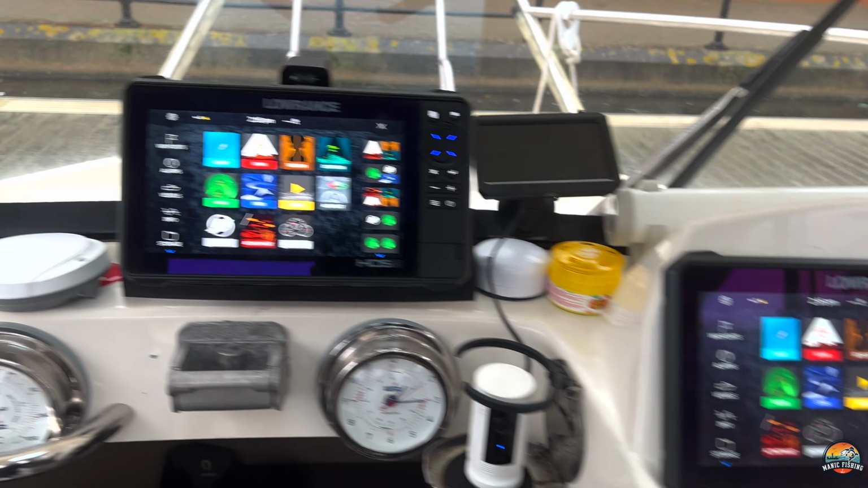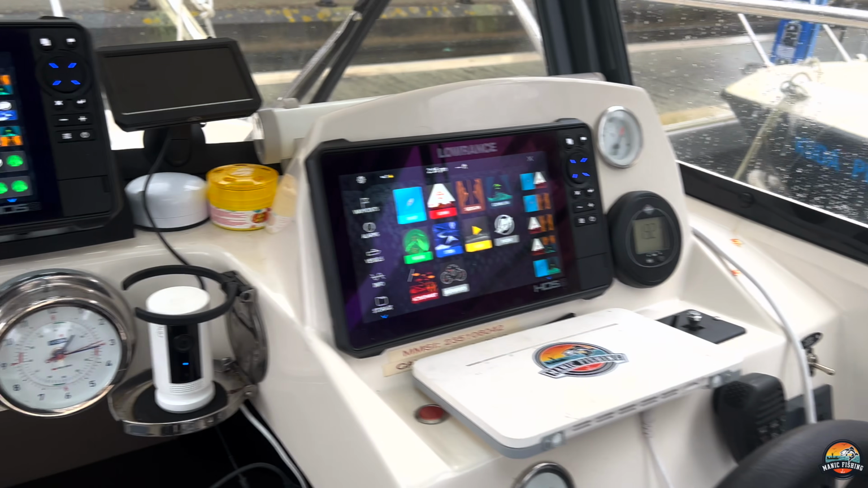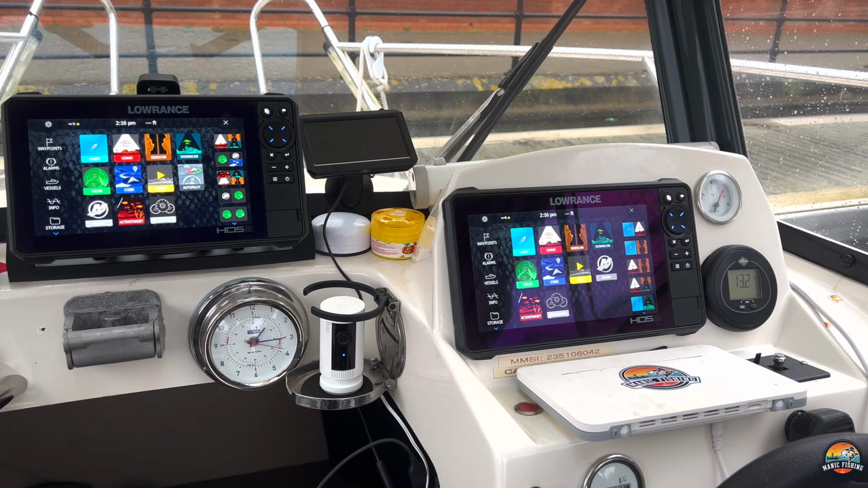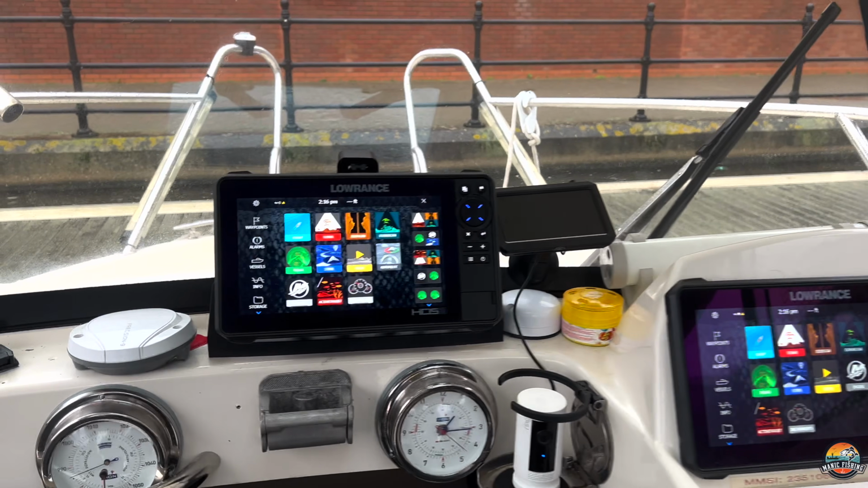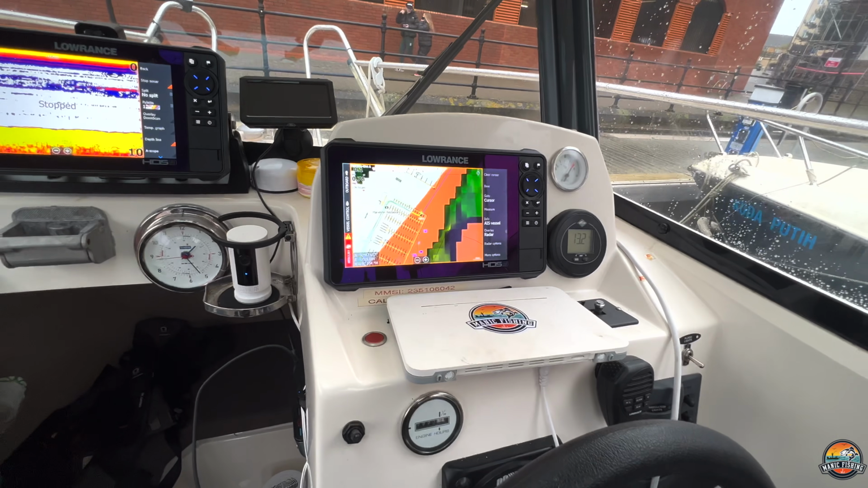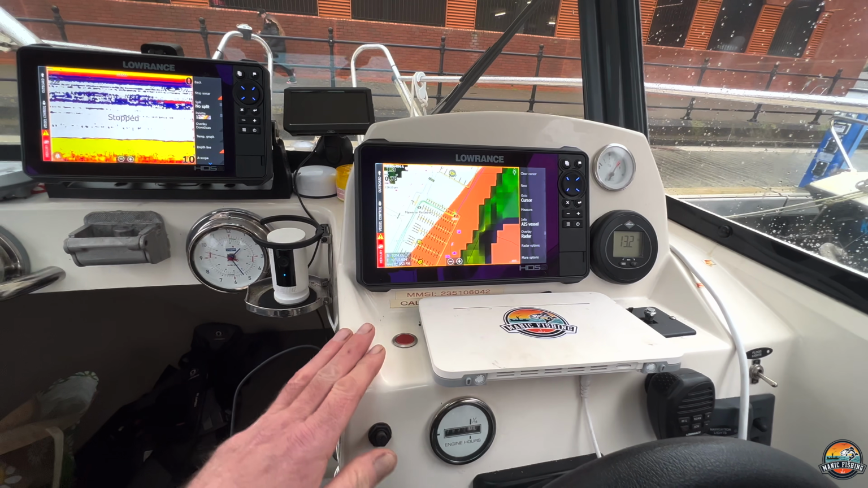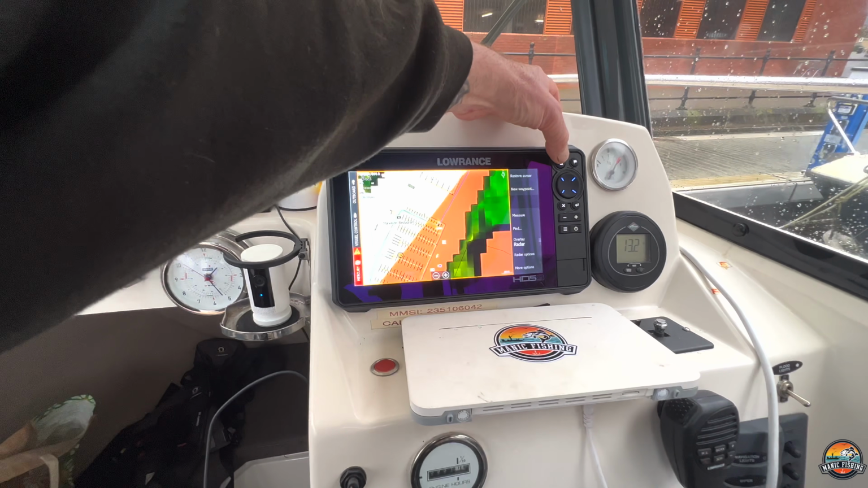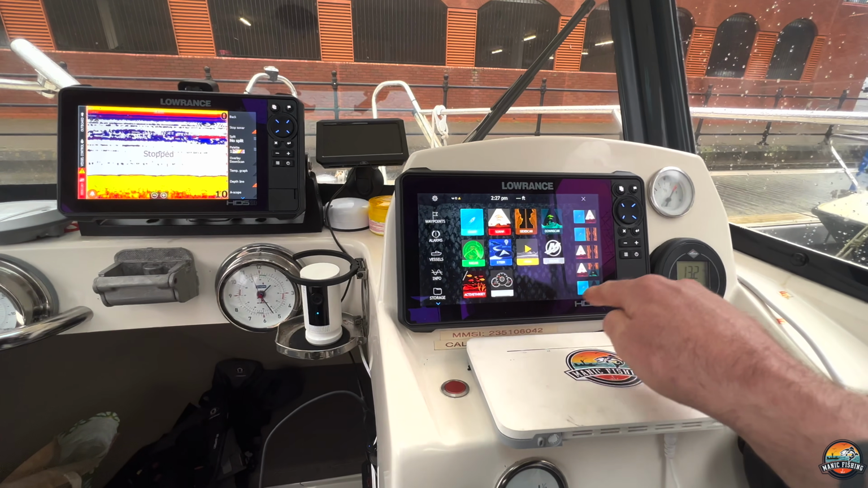These are 9s, and they all are connected via a NMEA 2000 network connection and Ethernet lead, so each unit is linked to the other. So using these units, it's quite easy to operate. Once you've got them booted up and you've selected your map or whatever else you want to use, you literally go into Pages, and there's your menu there of what you want.